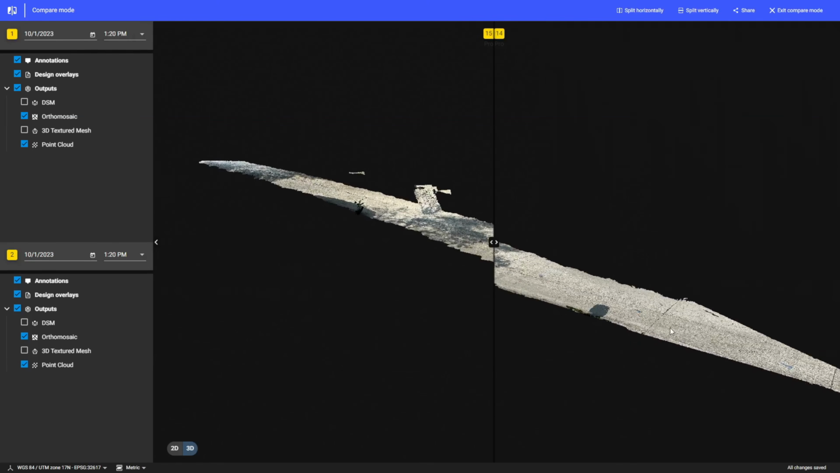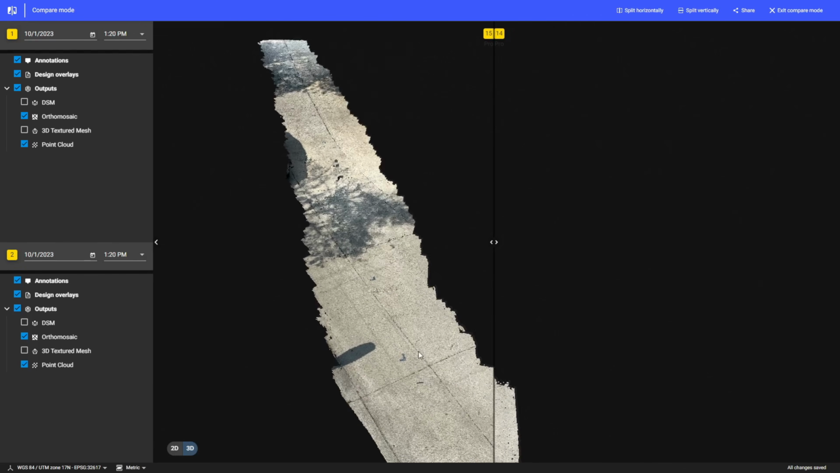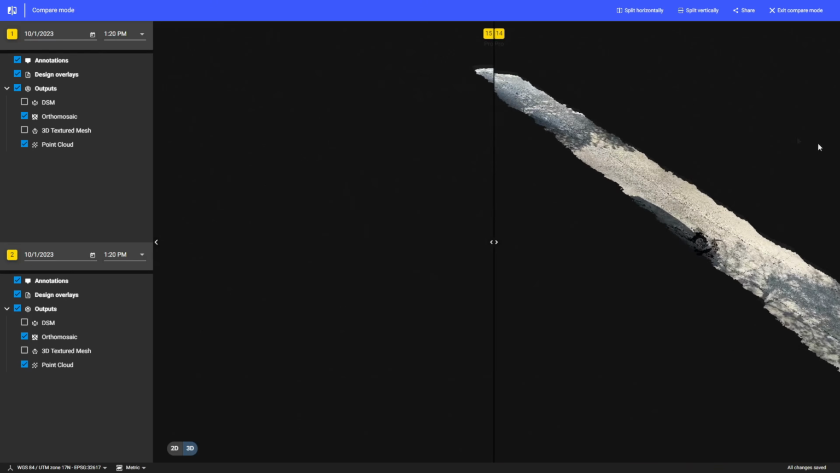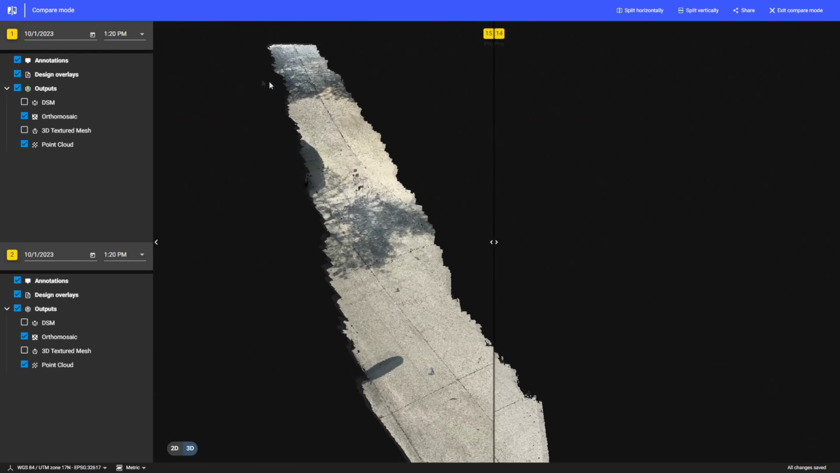Welcome back to the office. Let's go ahead and use Pix4D Cloud in order to assess the linear accuracy test between the iPhone 14 and 15 Pro. Okay, here in Pix4D Cloud, I've got both the iPhone 14 Pro and 15 Pro. 14 Pro is right here on the right and 15 is on the left.